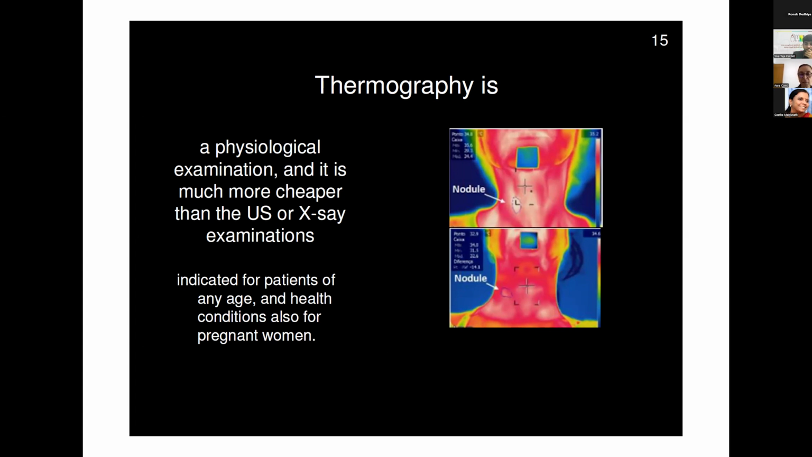So the physician, the medical doctor, knows where the nodule is, but they want to see if it is possible to tell whether this nodule is benign or malignant, also how activated it is, and how is the production of these new vessels around this nodule, to identify if it is a malignant or a benign nodule.